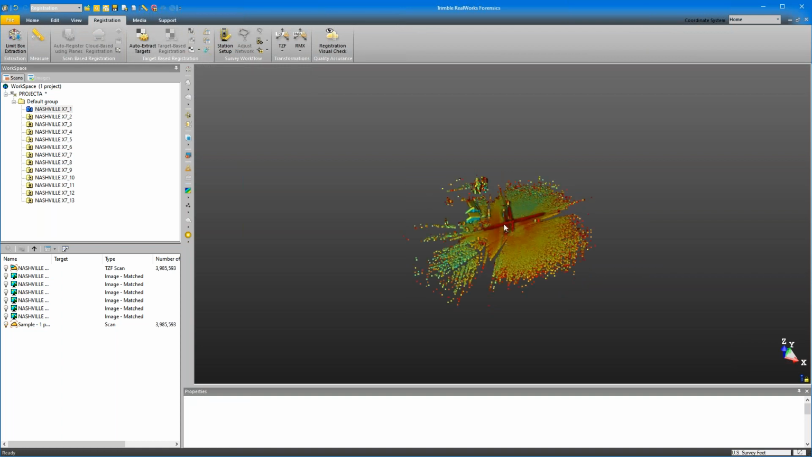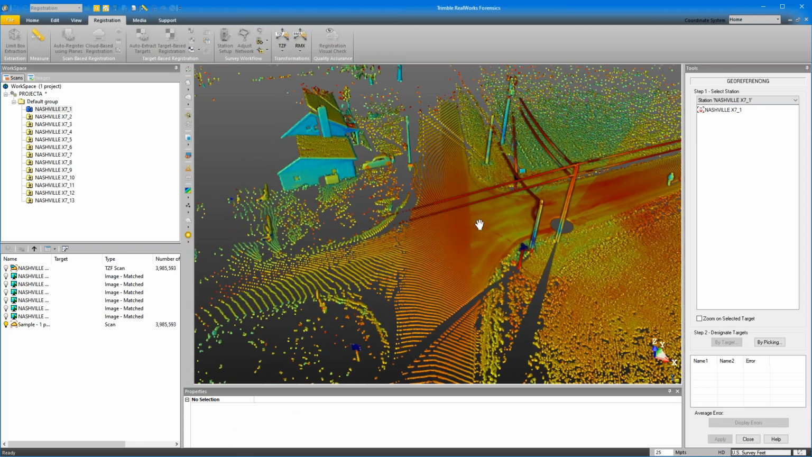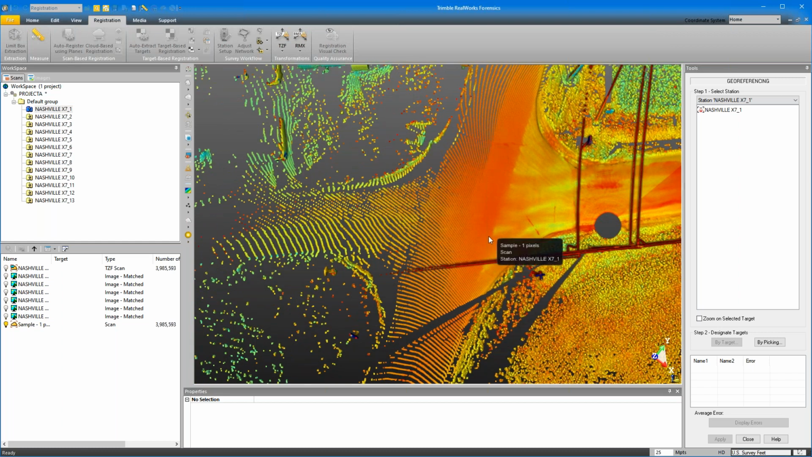Hunter, if you need some more details on how to do that, definitely get in touch with me. I can get on a call with you and walk you through that process. It's very simple. All you require is a minimum of three good points, and RealWorks can start calculating a good transformation for you.